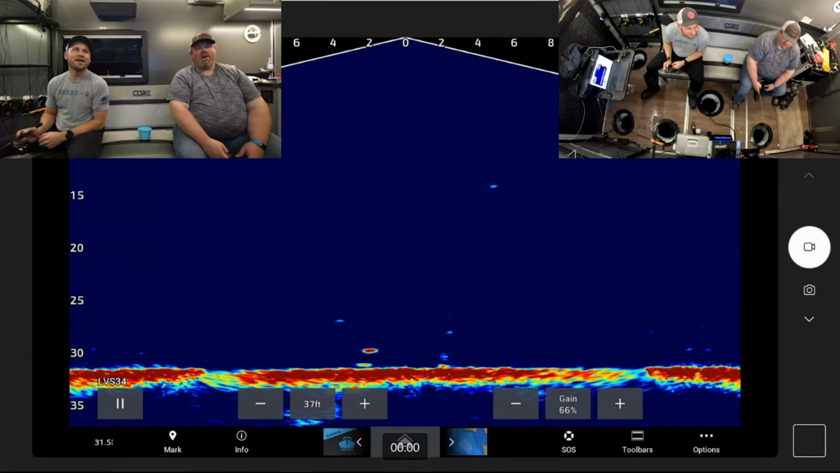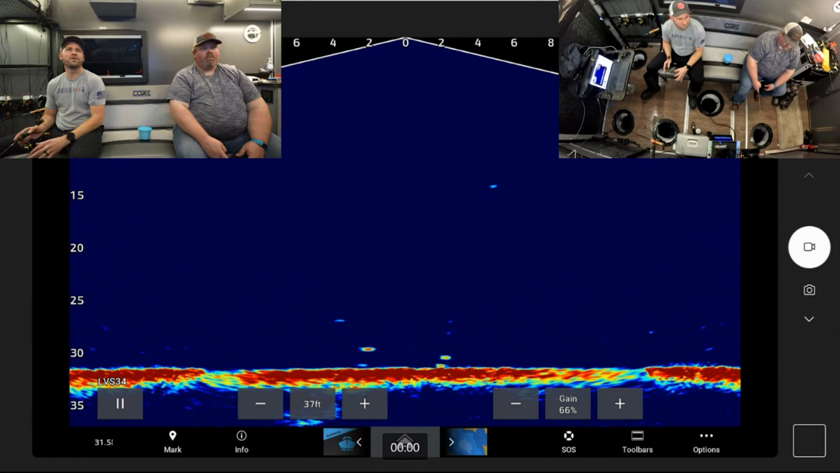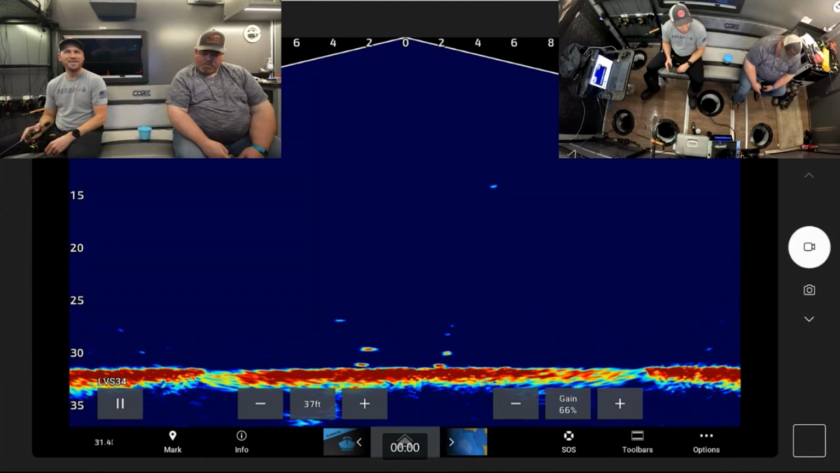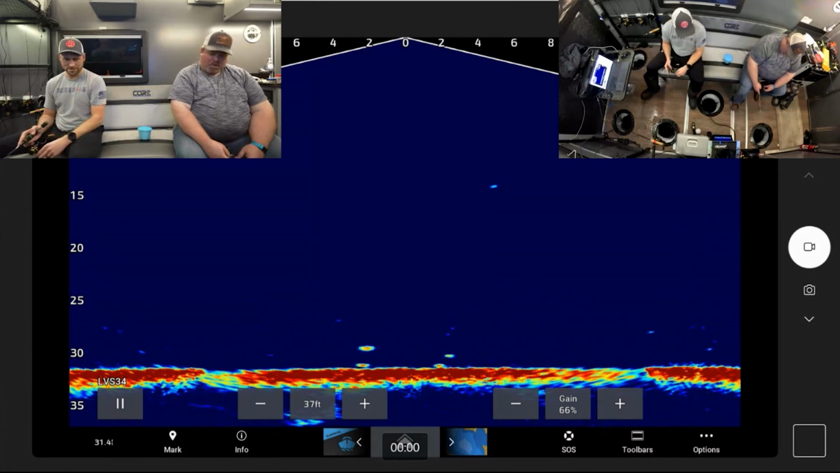What transducer is that for live scope? This is the LVS 34. And we've got very small baits on, so I've got the gain a little bit higher, which means we've got a little bit more interference in the screen. Not interference, but we've got a little bit more of the specks you can see in the water column because the gain's a little bit higher. But we need it because we're this far down with small little crappie baits.